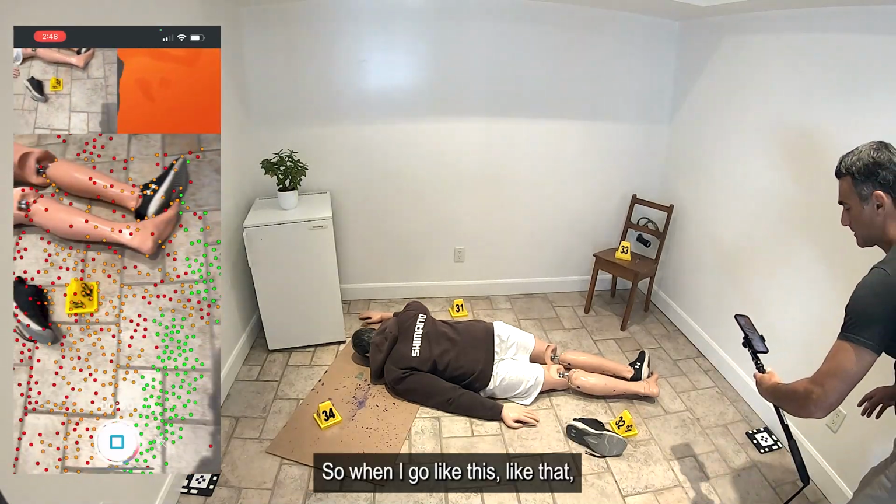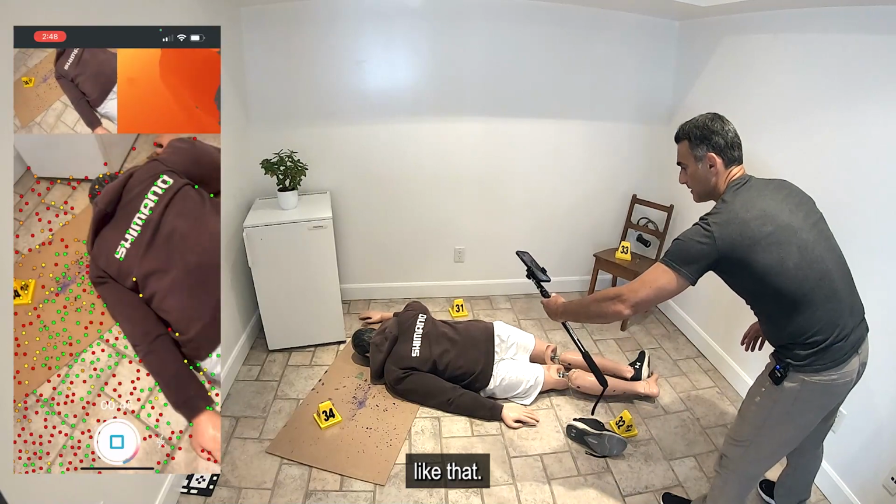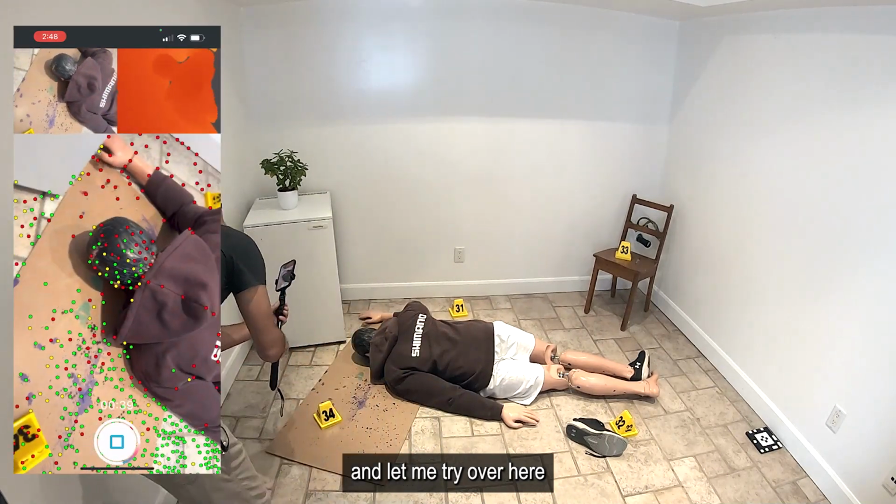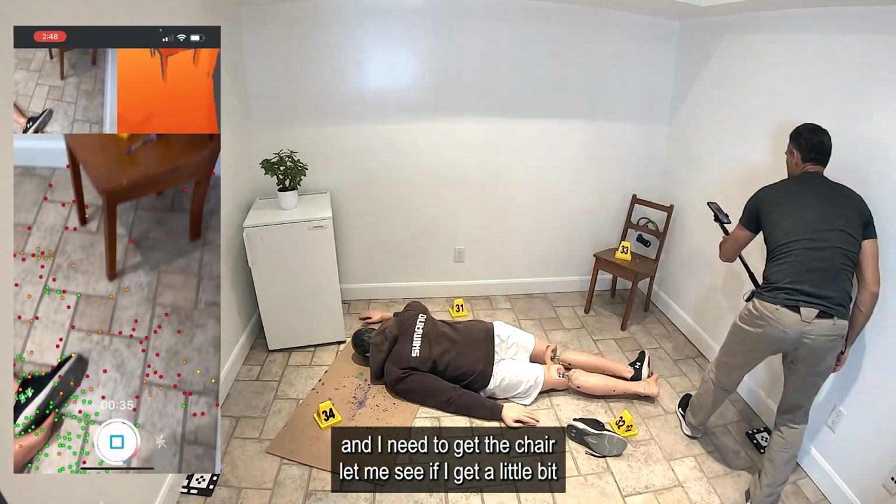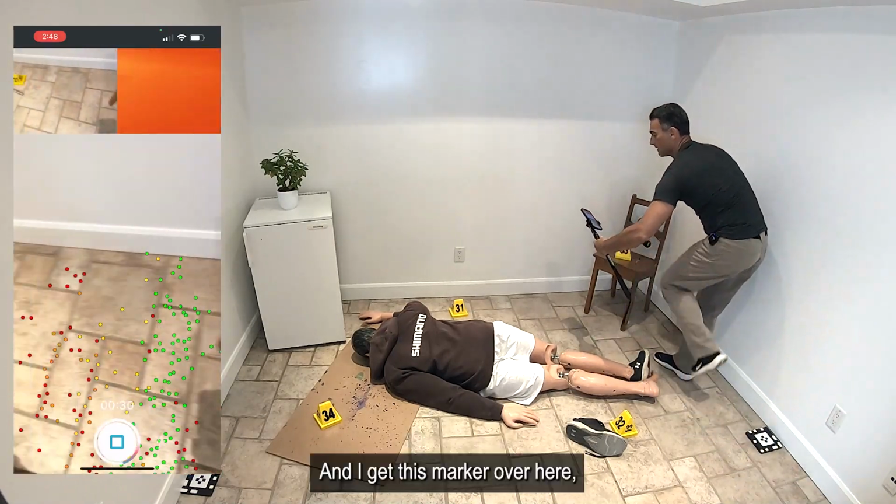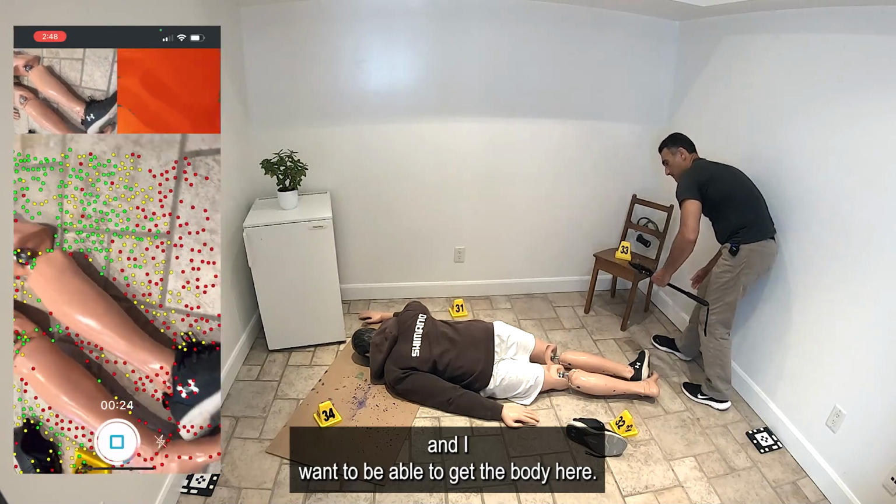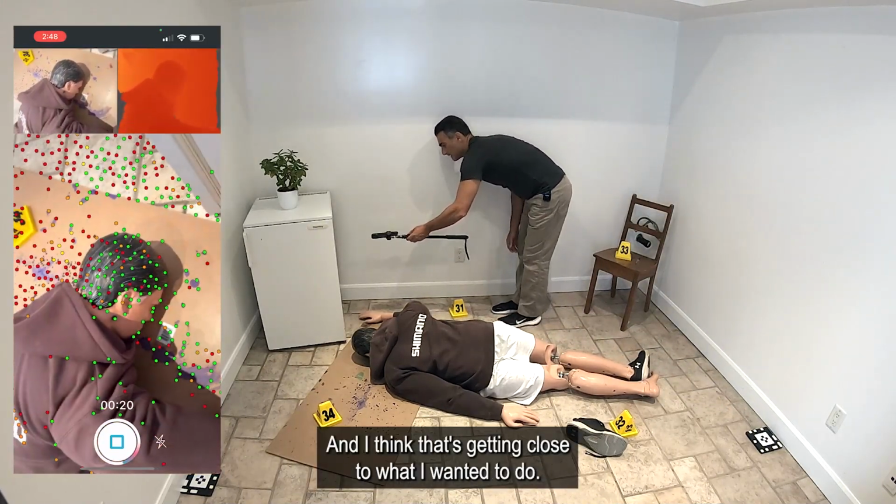So I'm gonna go like this, like that, and I need to get down low to get sort of the underside. And let me try over here. And I need to get the chair. Let me see if I get a little bit closer to the syringe. That's pretty good. And let me get this marker over here. Got the knife, and I want to be able to get the body here. And I think that's getting close to what I wanted to do.